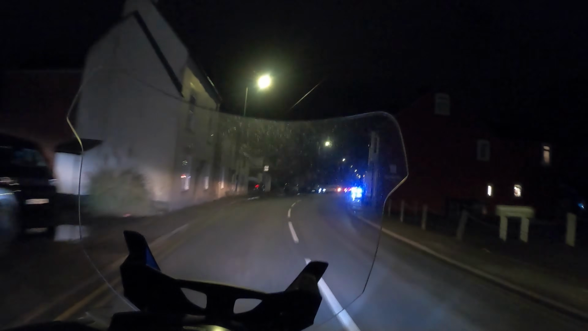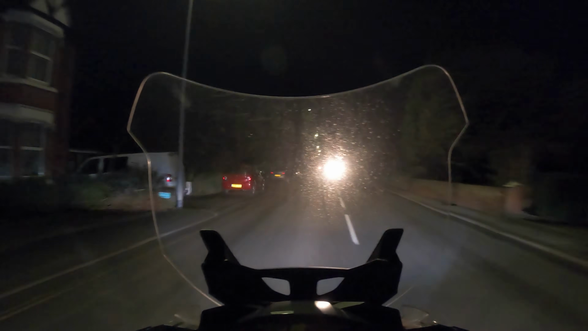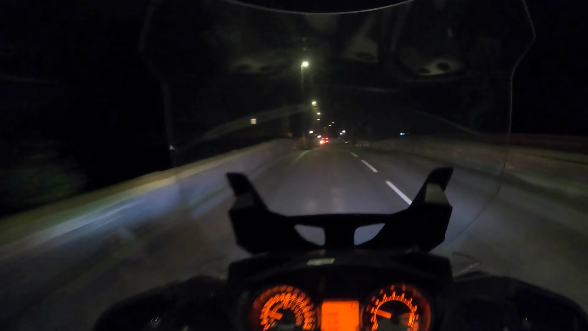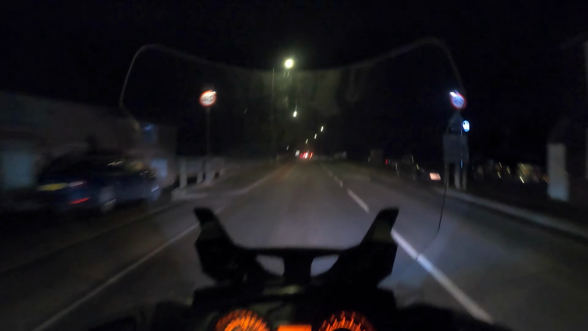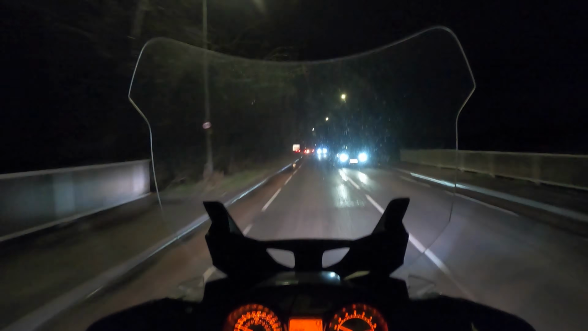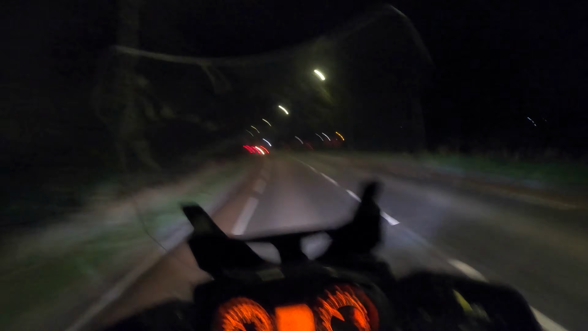So we need to keep our eyes well up that road, and we need to look well ahead like we do in the daytime. Good observations, good scanning. However, don't look directly at the headlights of the oncoming vehicles, because that will play havoc with your eyes and your night vision. So look beyond the vehicle, look down towards the road a little bit, but not right in front of you. You need to be looking up the road. Use the curb, the curb line, the white lines. These are all useful things that you can do. Direct vision into a headlight is extremely unhelpful.